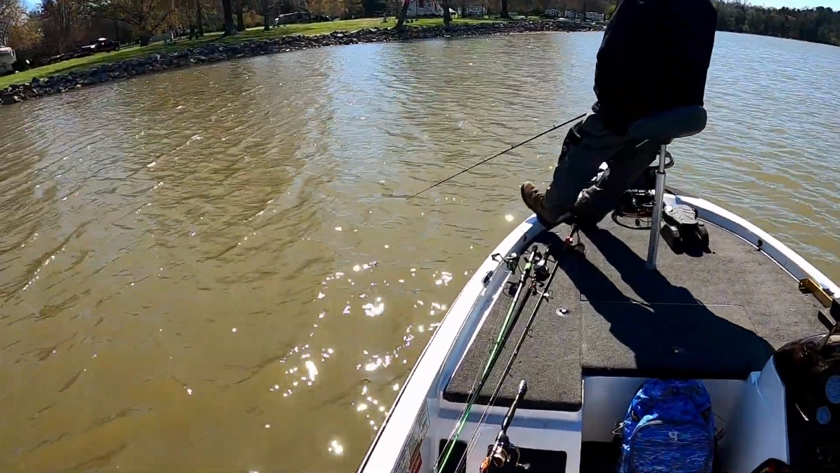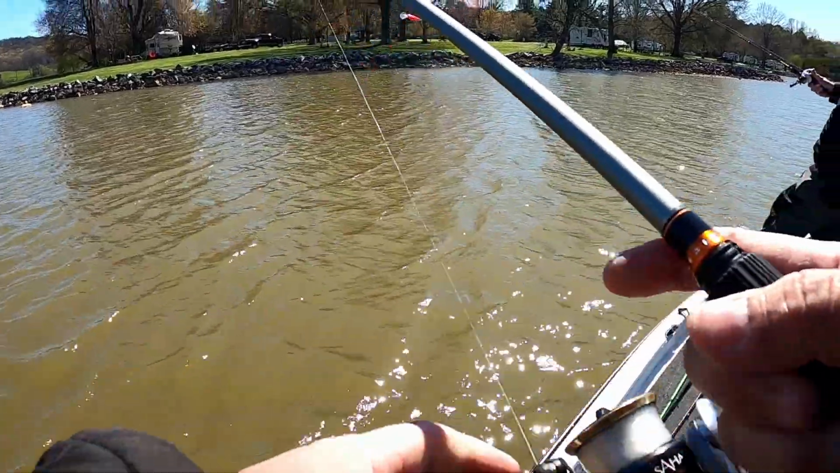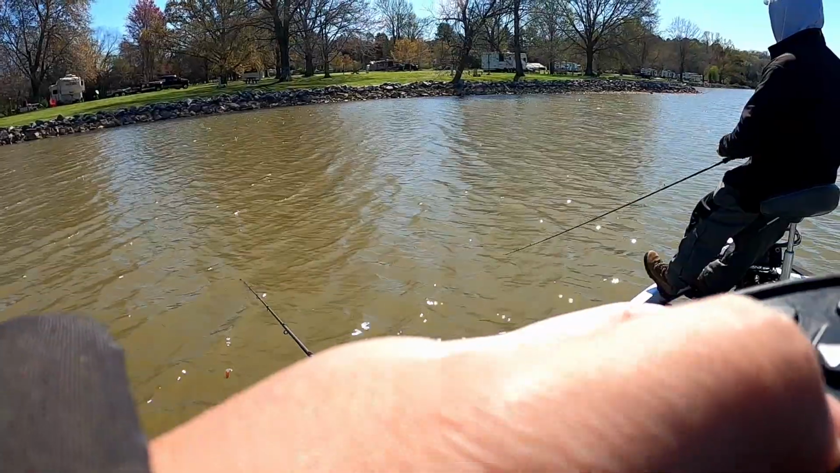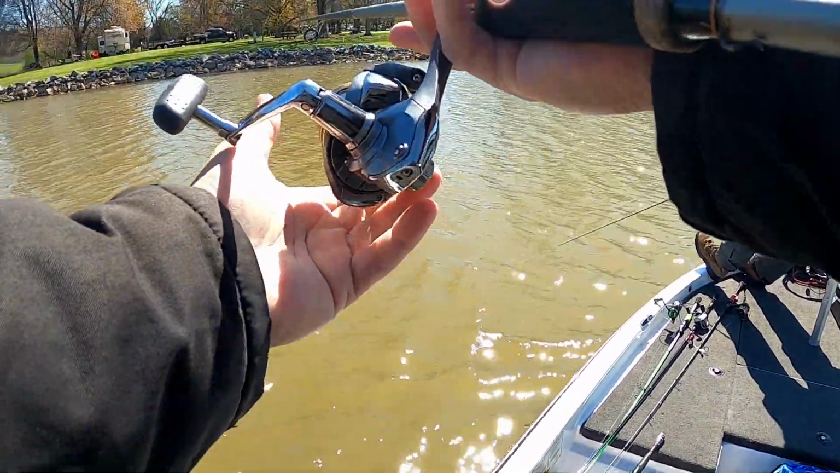I don't know that it's 54 degrees. This isn't the right temperature. I was hoping we'd get out here and it'd be 60. I was just coming this way because of the wind.